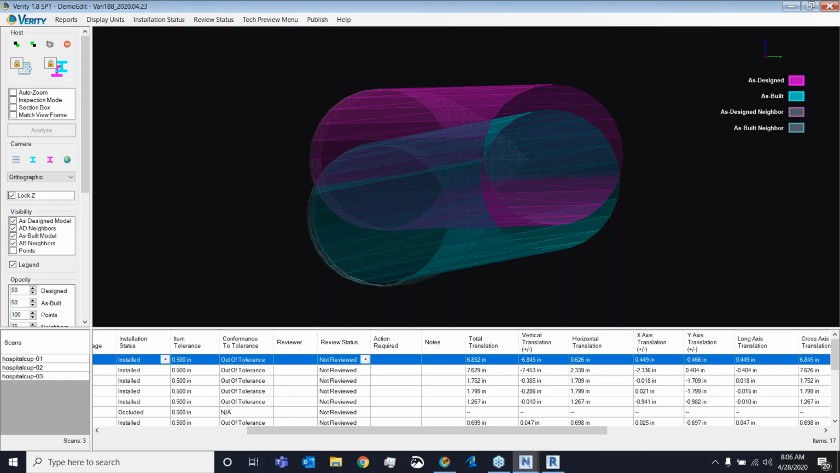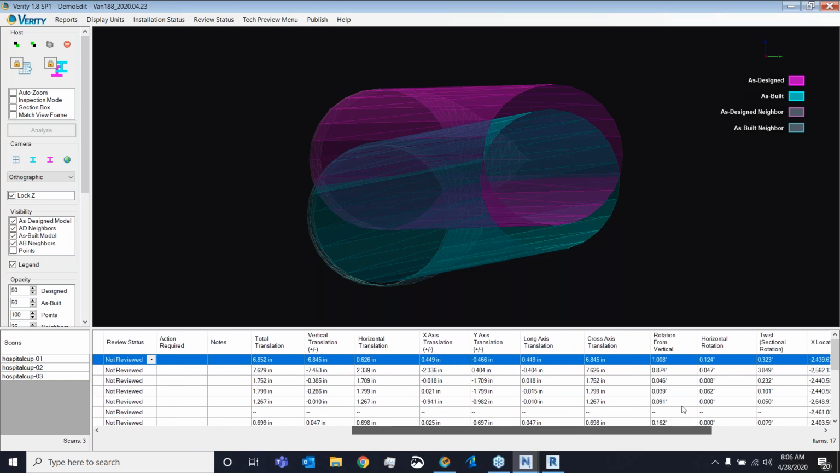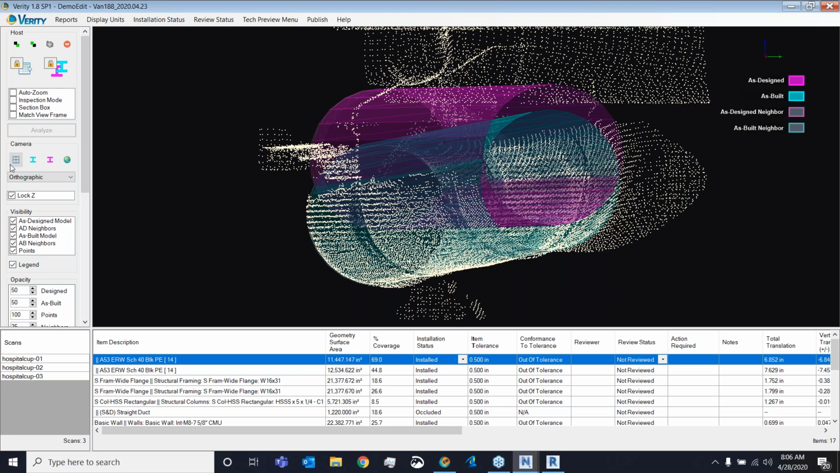I want to point out over here to the right the translations. For example, the total translation is how far the element has moved in the worst spot, so about 7 inches or about 14 centimeters, and I can then see the vertical and horizontal translations, and it breaks the horizontal even further into the project X and Y. Those 5 are the main ones, but there are additional translations like rotation from vertical present to the right.